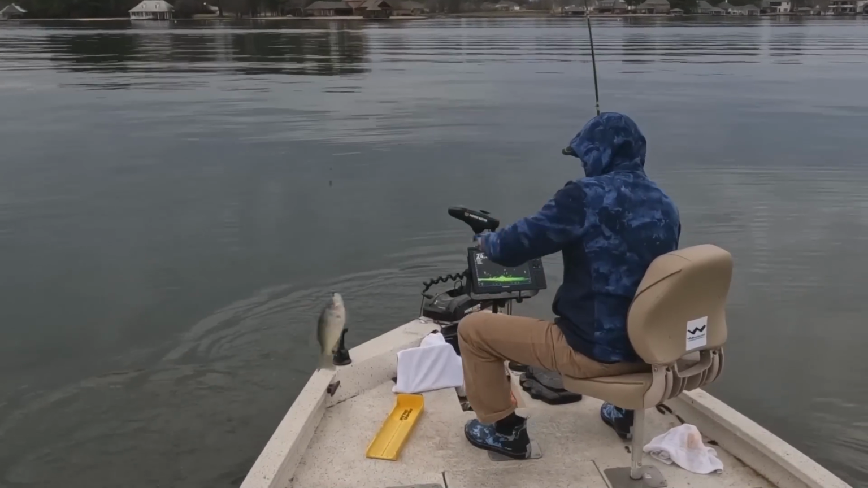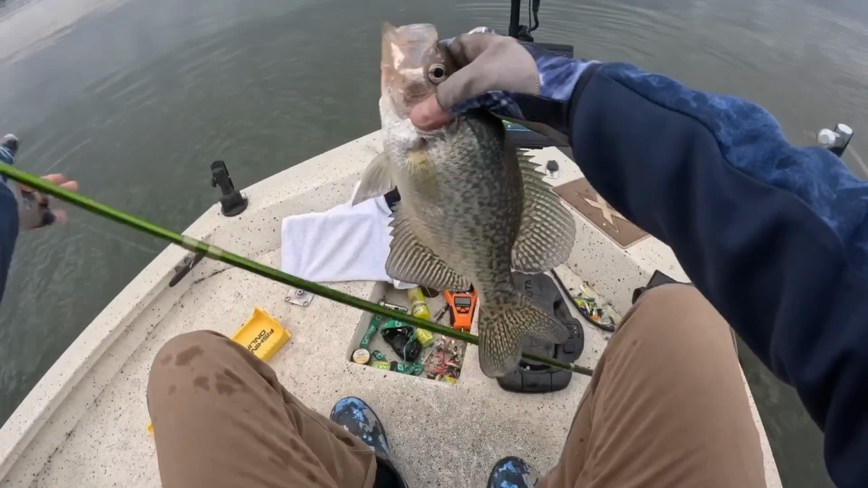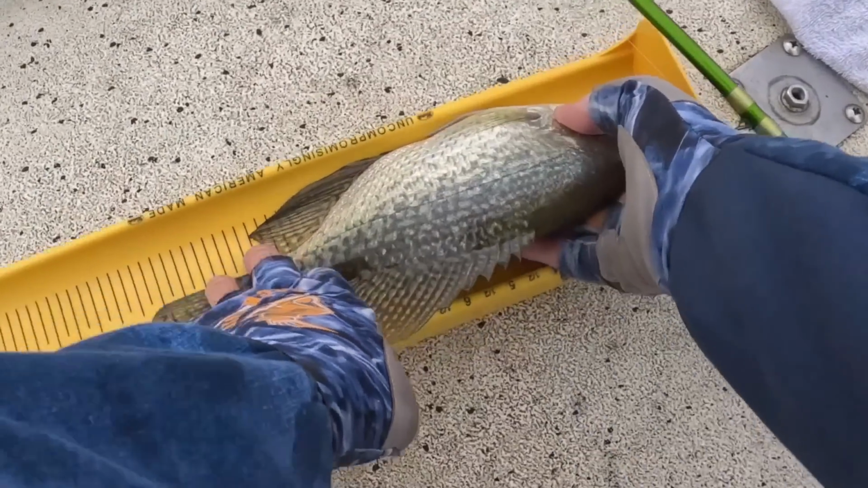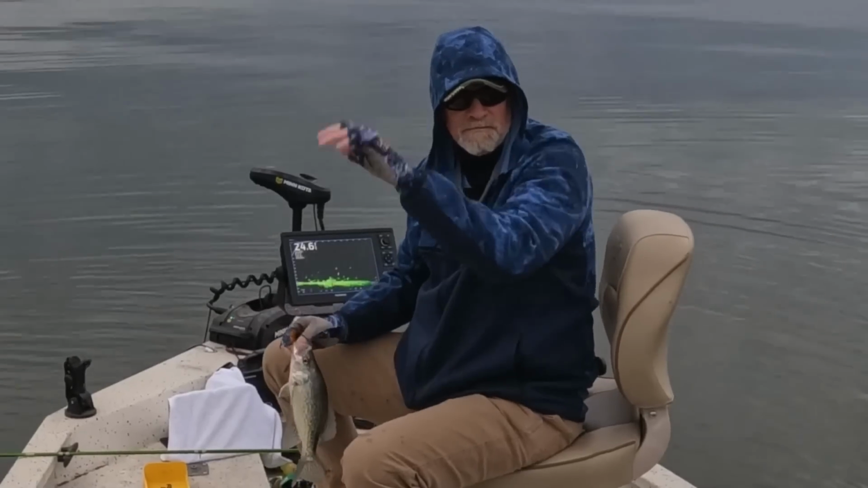Better one. About 12 and a half inch. Black crappie.